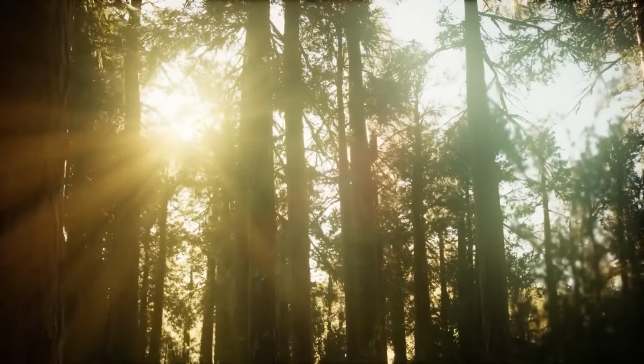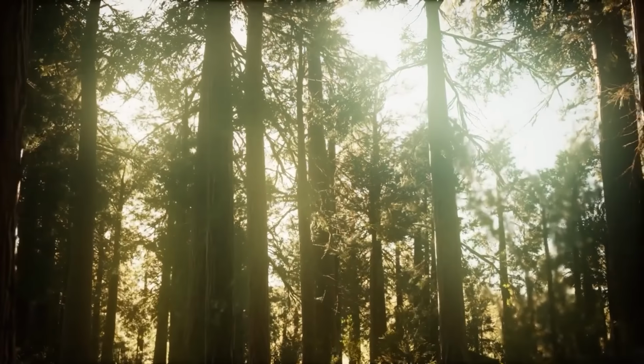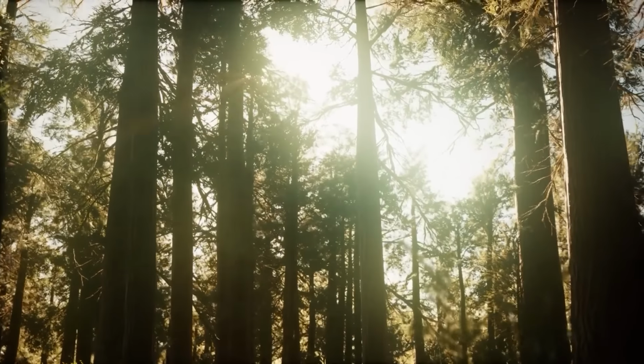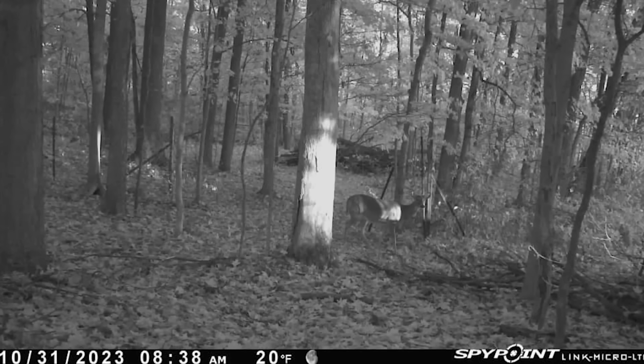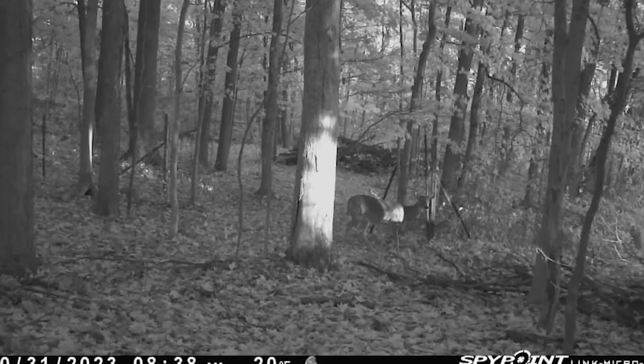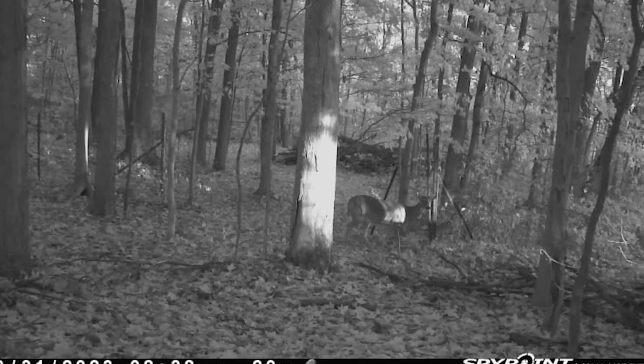It raises the question, could it be a simple trick of light with the sun casting strange shadows through the branches? Perfectly explainable? Or is this someone or something who has quietly been watching from the shadows all along, only now revealing itself to those who look closely?